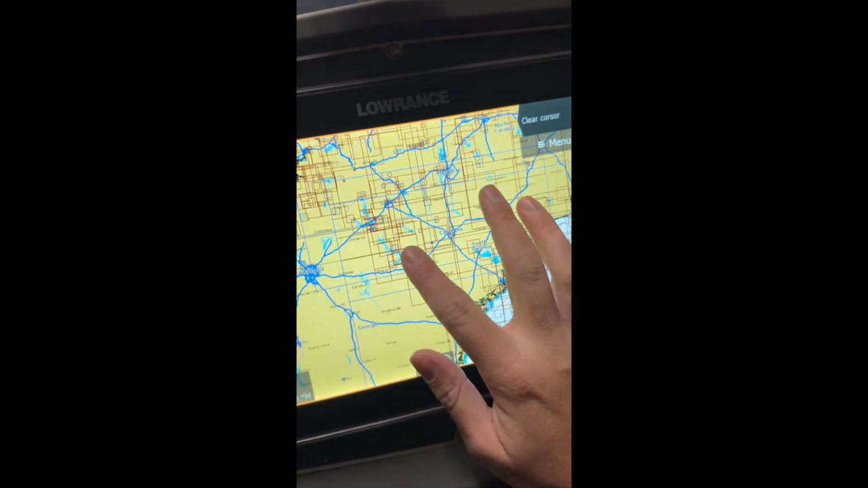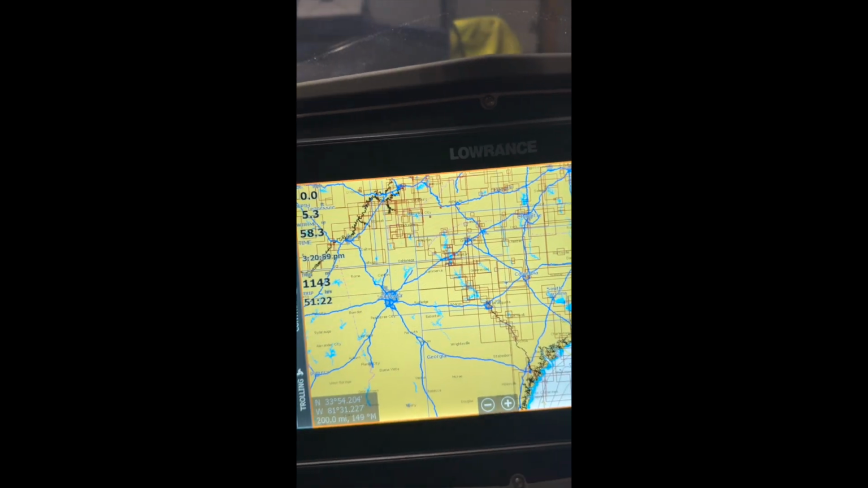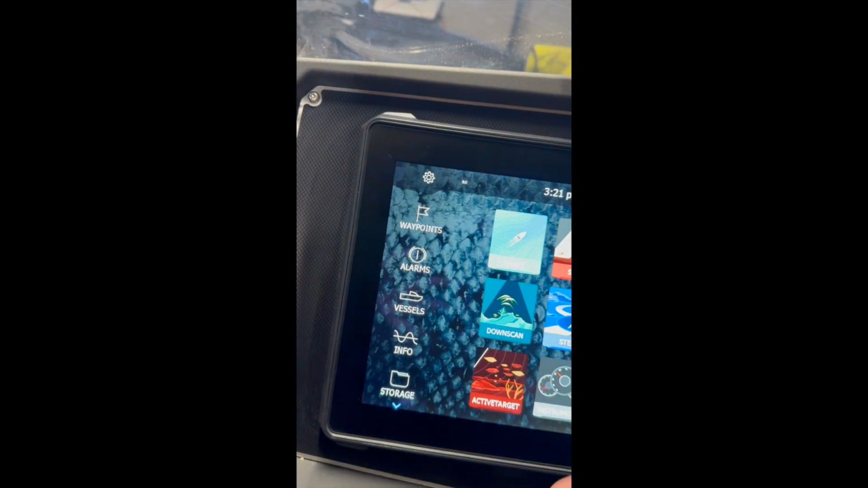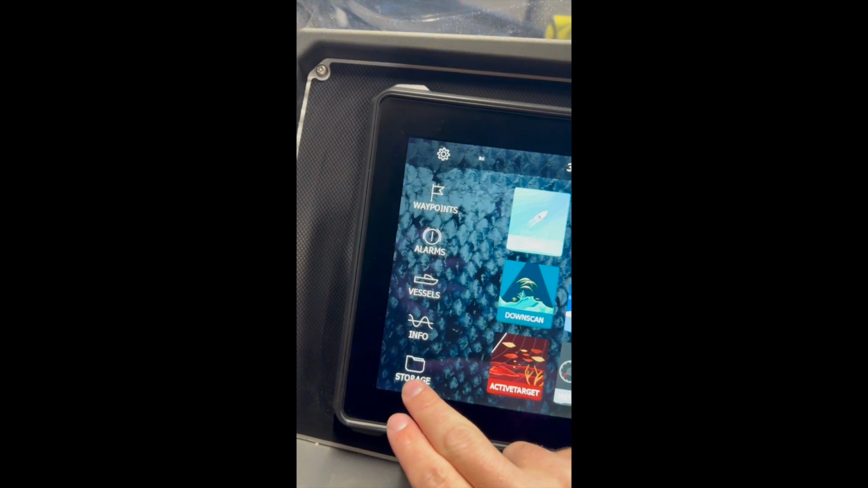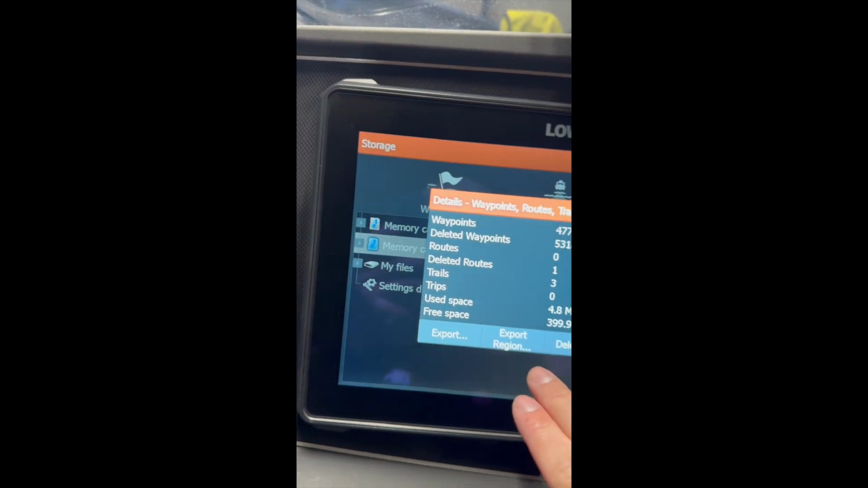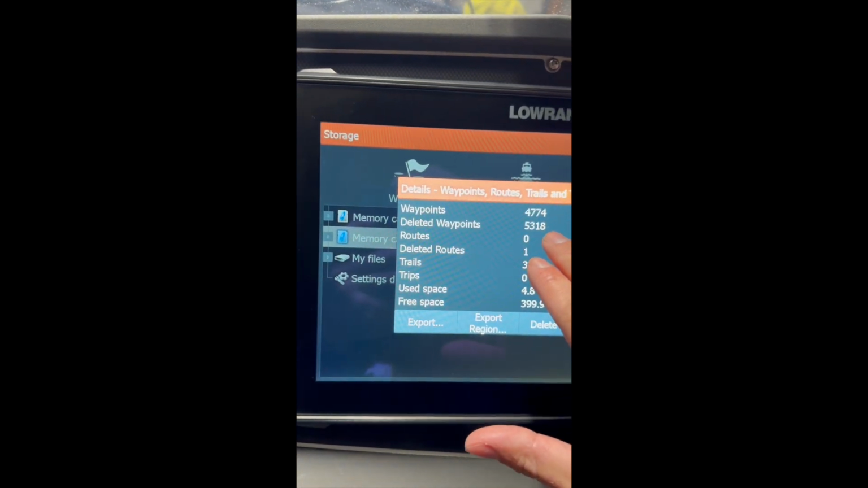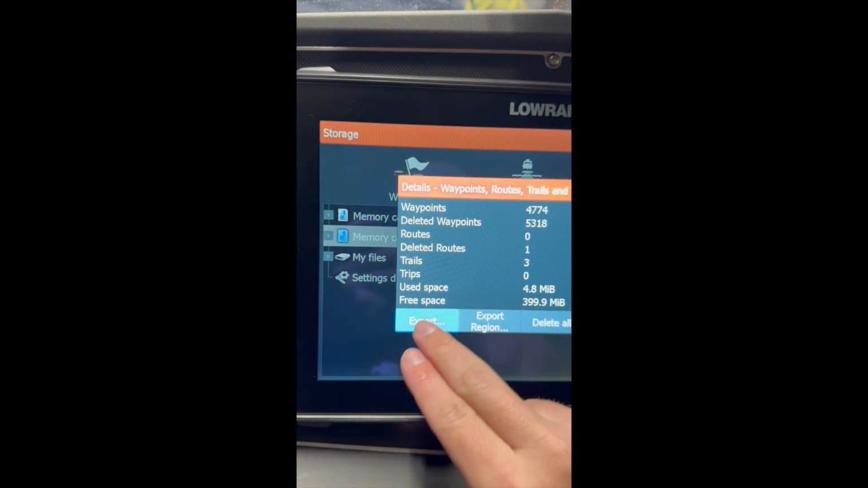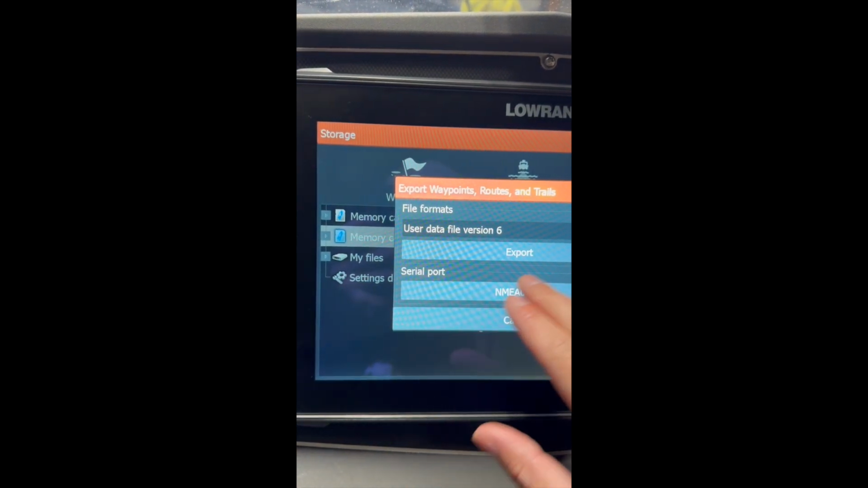And this is my dad's boat, so I don't want to lose any waypoints. I'm gonna back up the full files, all the stuff that's on the unit right now, first. So I'm gonna go to storage, I'm gonna go to waypoints, and you'll see there's 4,774 waypoints on the unit right now. I'm gonna hit export. This is gonna export all of these.